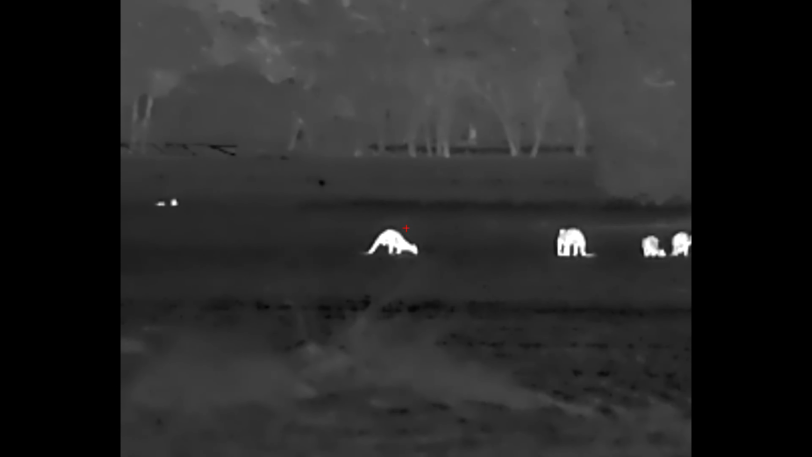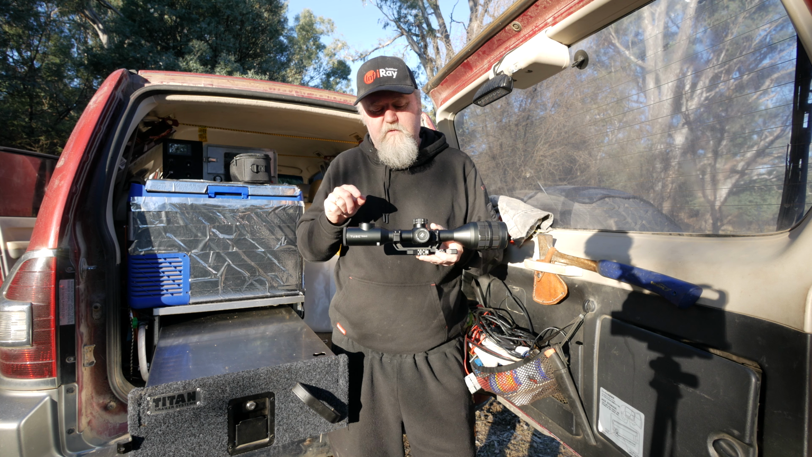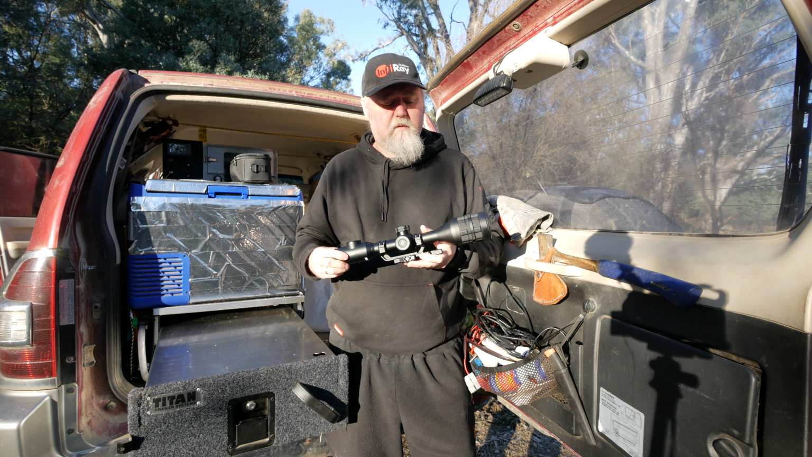The recorded images out of this look really good in comparison to a 640 sensor. So I don't know if it's just more pixels. It still obviously looks better through the screen, but I'm going to say it's only maybe 15 to 20% loss in image quality between looking through the screen and looking at the recorded image. So that's definitely a big pro.